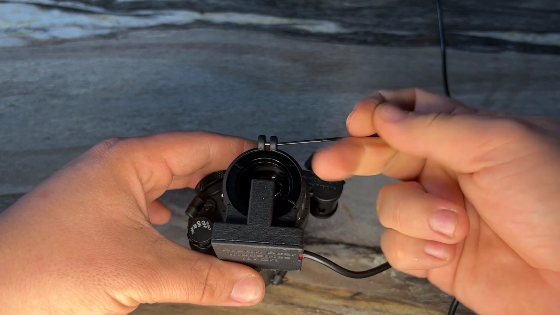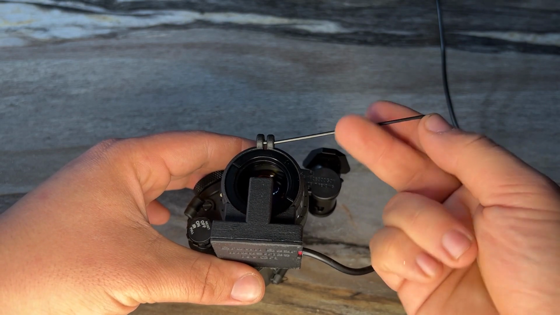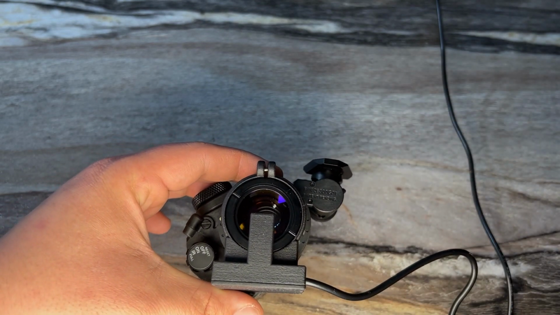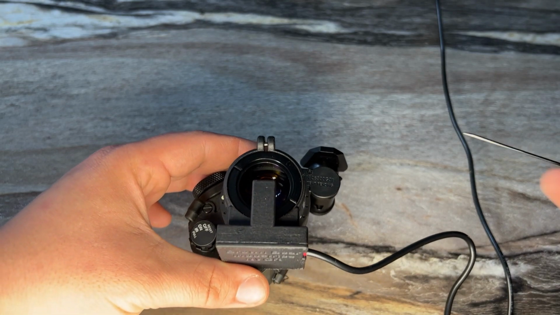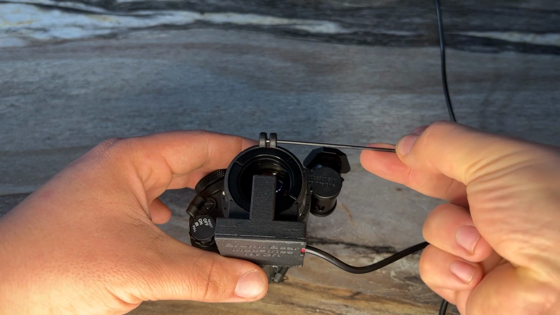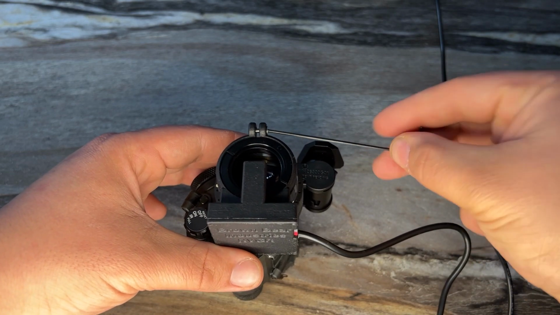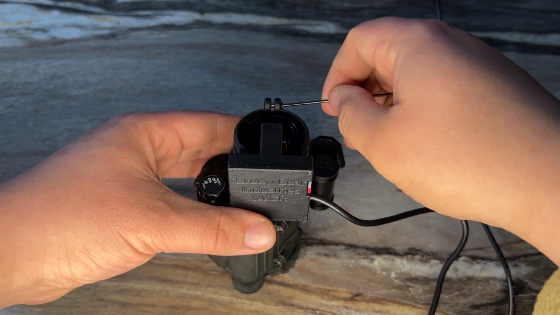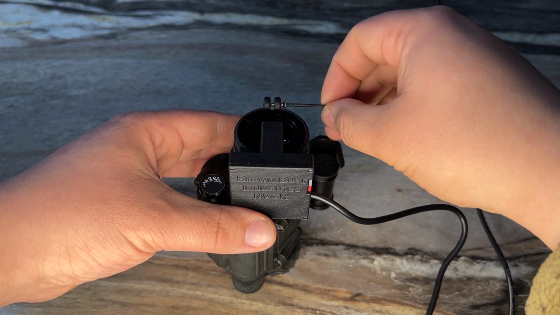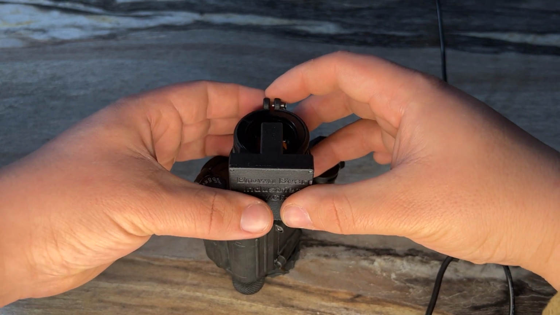This is actually upside down, and in the post or editing process, it's a very simple process, but I just had to flip the image right side up from the upside down perspective. This isn't a huge issue. I could also mount it to the side, but keep in mind, if you want the raw file to be right side up, you actually have to mount this unit at the 12 o'clock position.